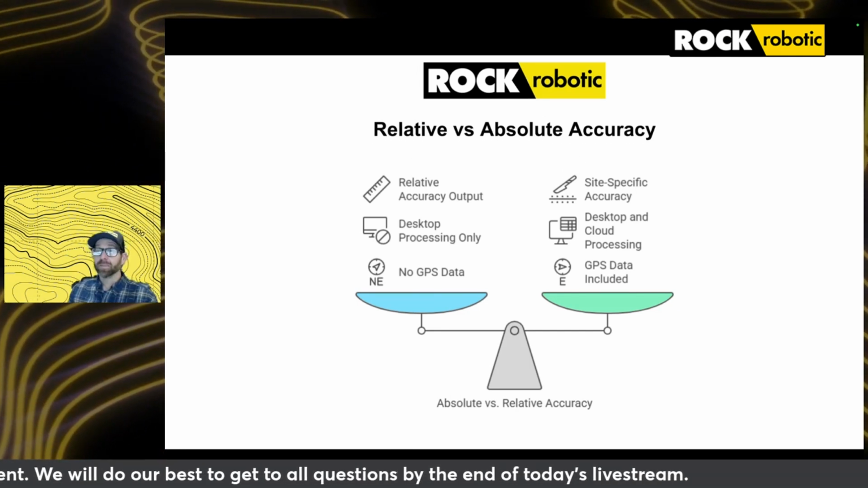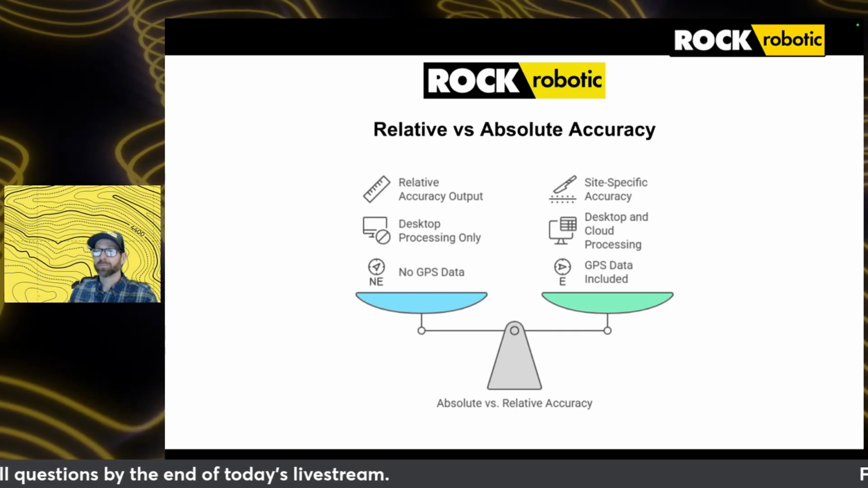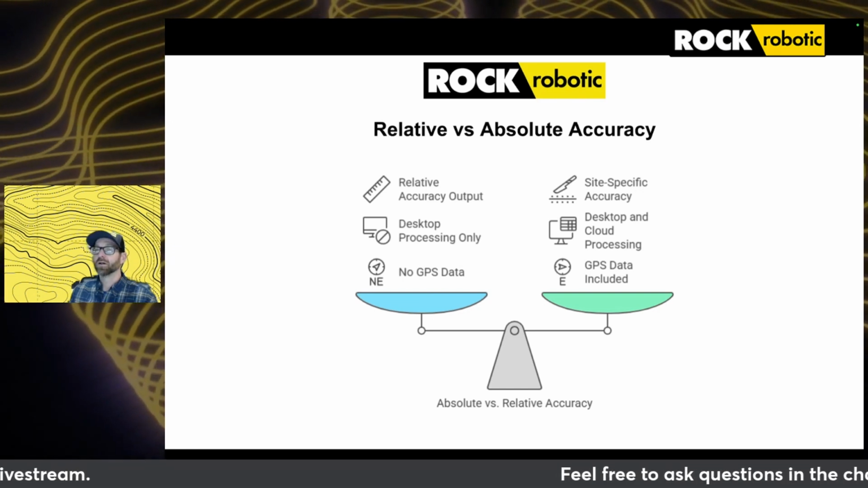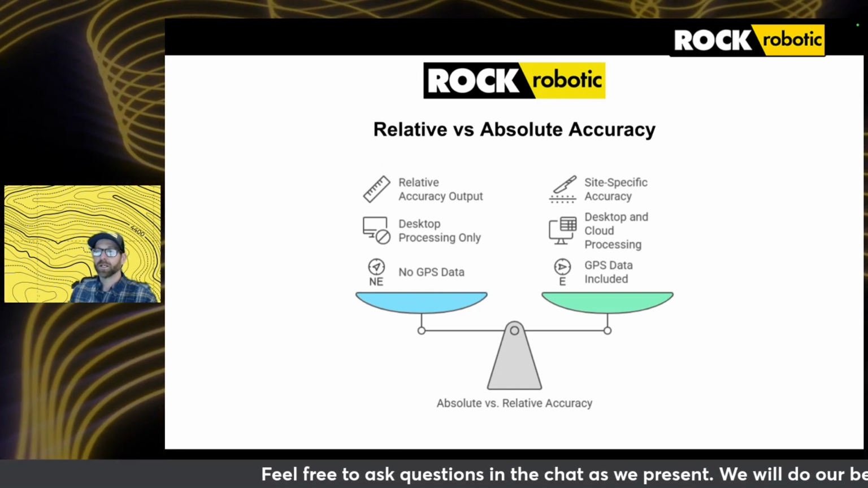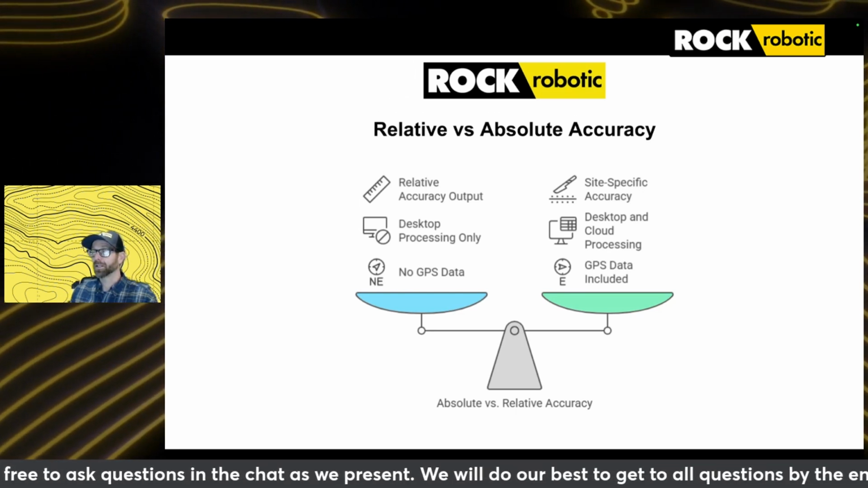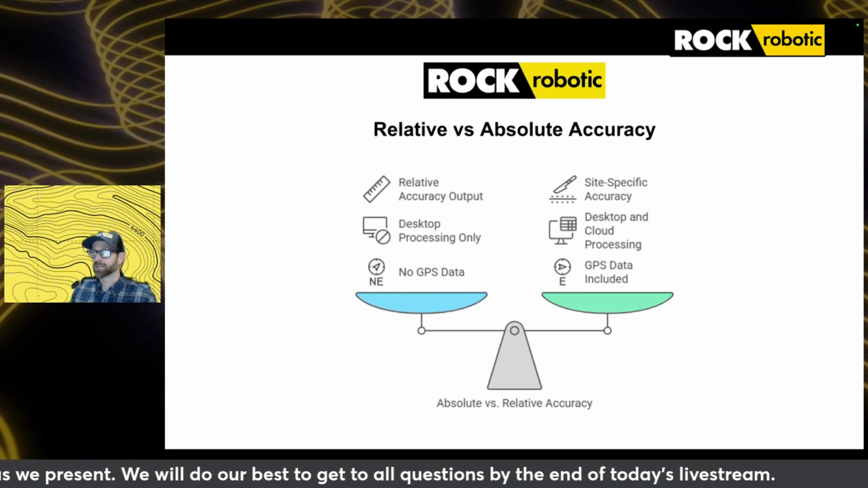Absolute accuracy means your data set is correctly aligned to a known coordinate system, giving you true easting, northing, and elevation values rather than relative X, Y, and Z coordinates. This level of accuracy is required for survey grade mapping, engineering applications, and precise geospatial analysis.